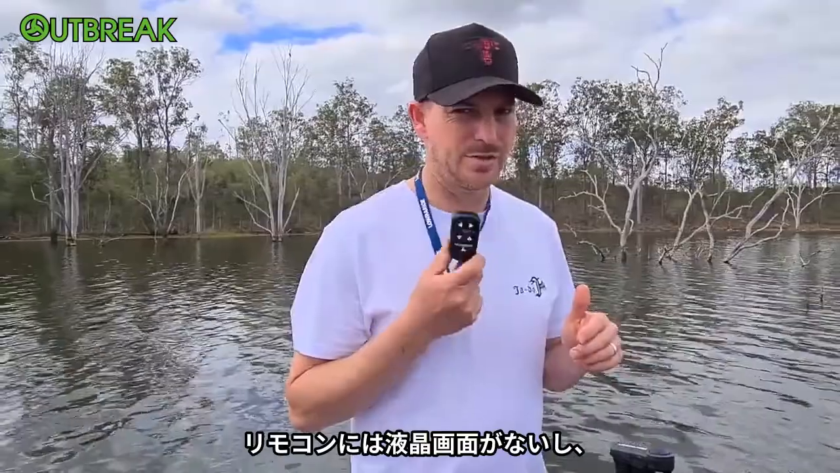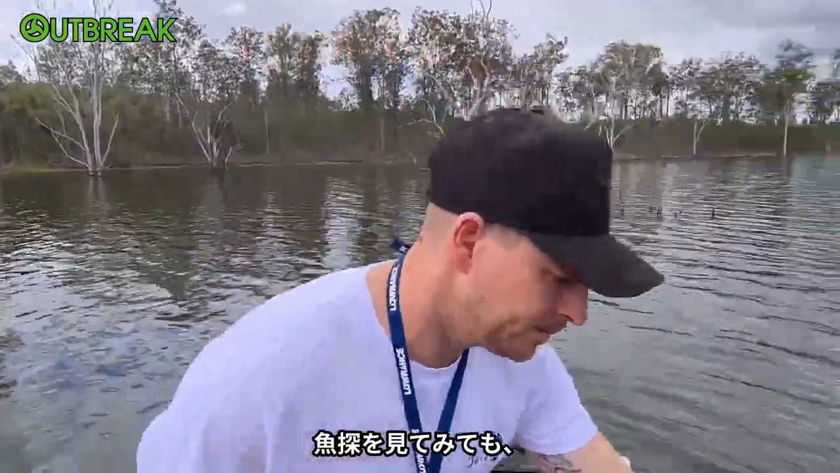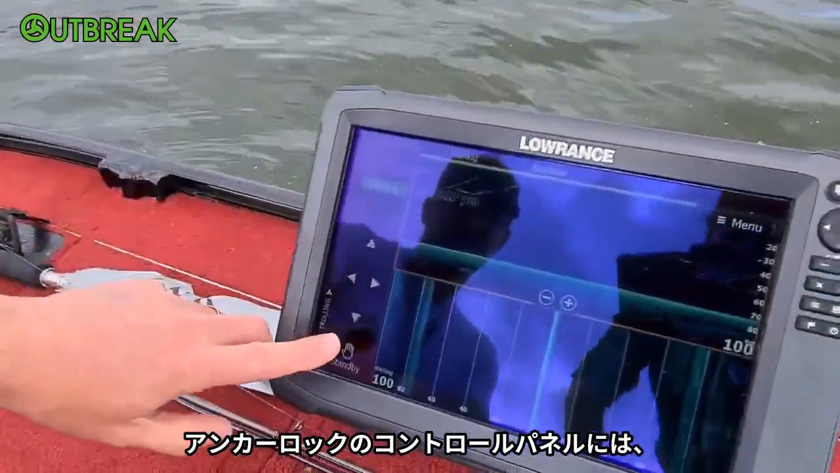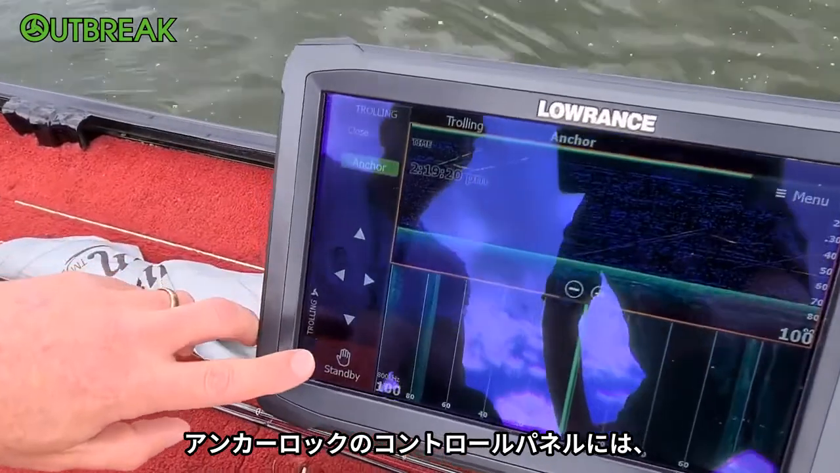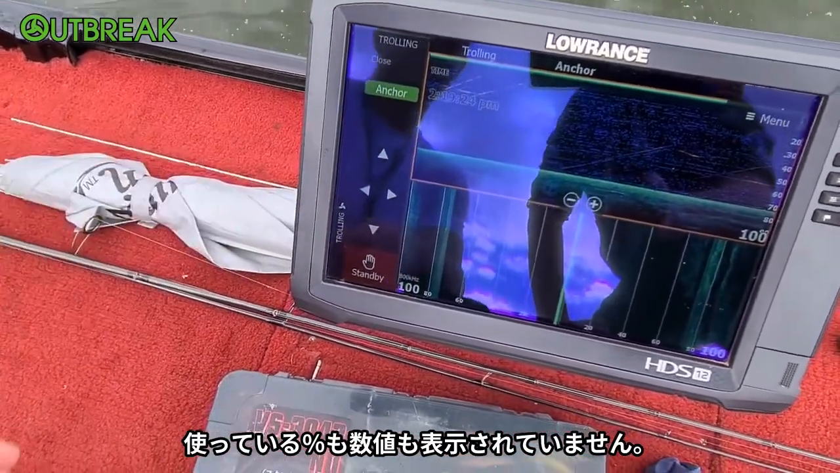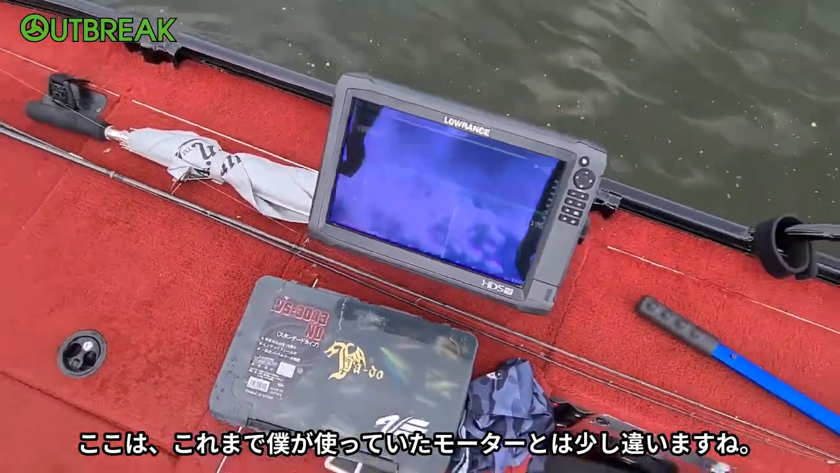There's no LCD screen on the remote itself, and even when you look at the sounder, there's your control panel for the anchor lock. It doesn't show any percentage or what number it's using.